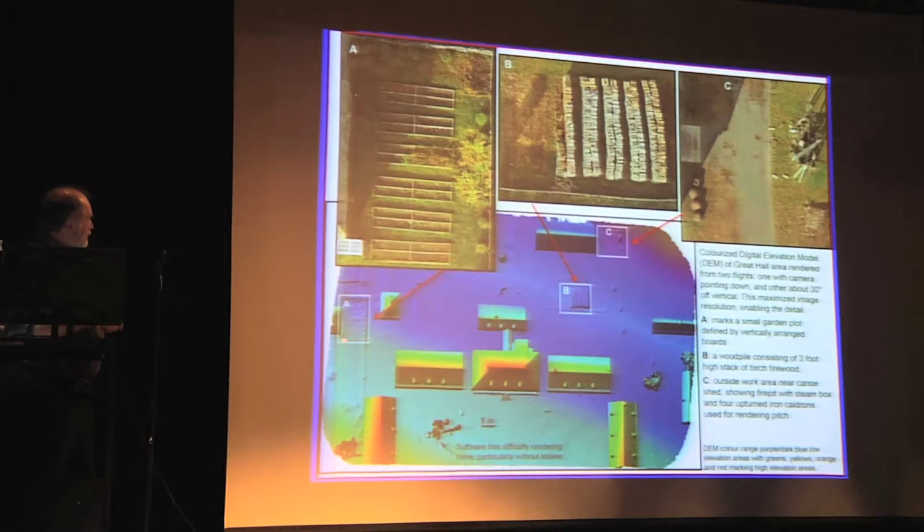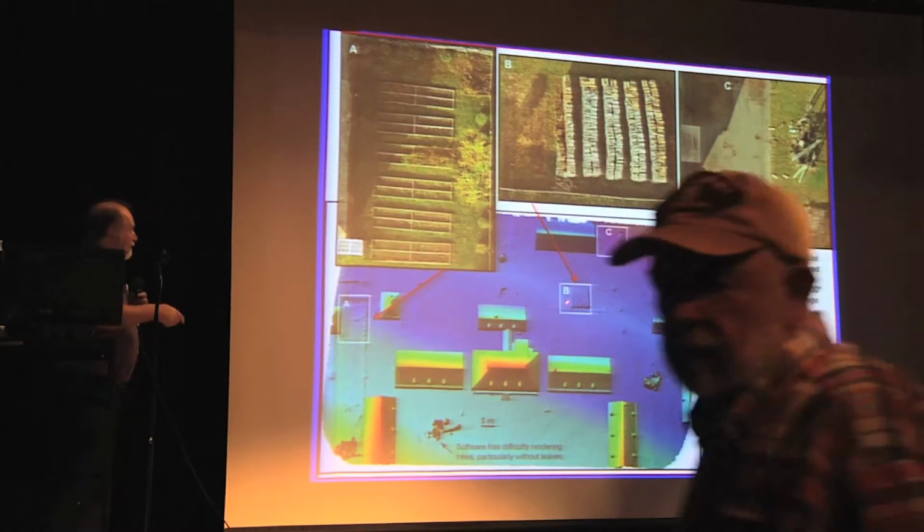But the detail that it's picking up is quite remarkable. You can see the edge boards of this raised garden plot. You can see this firewood stack here, right down to the point where you can see the half-depleted stack of birch firewood represented almost like a stairwell going down on this DEM.